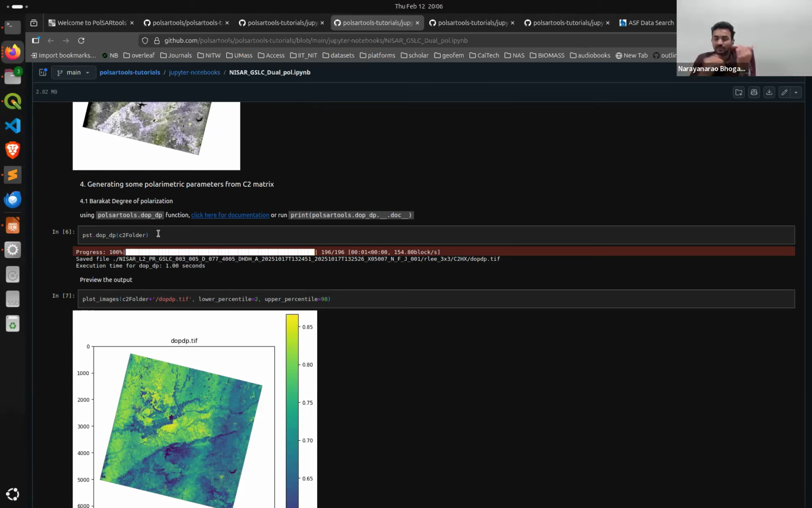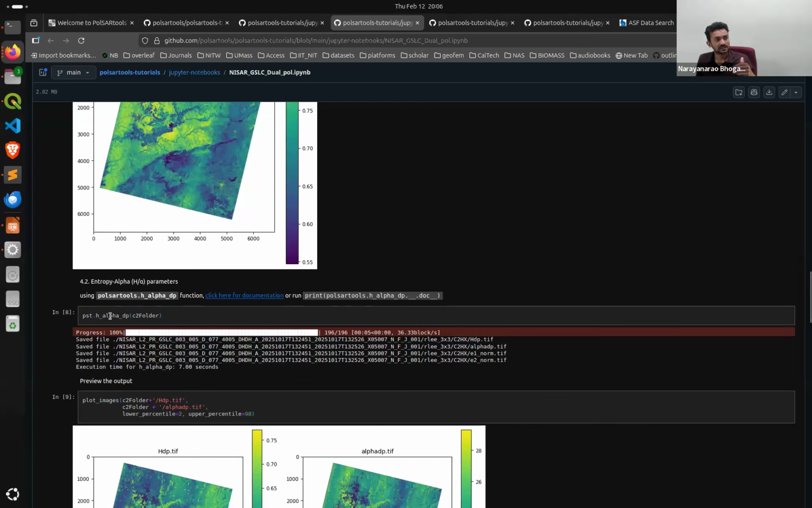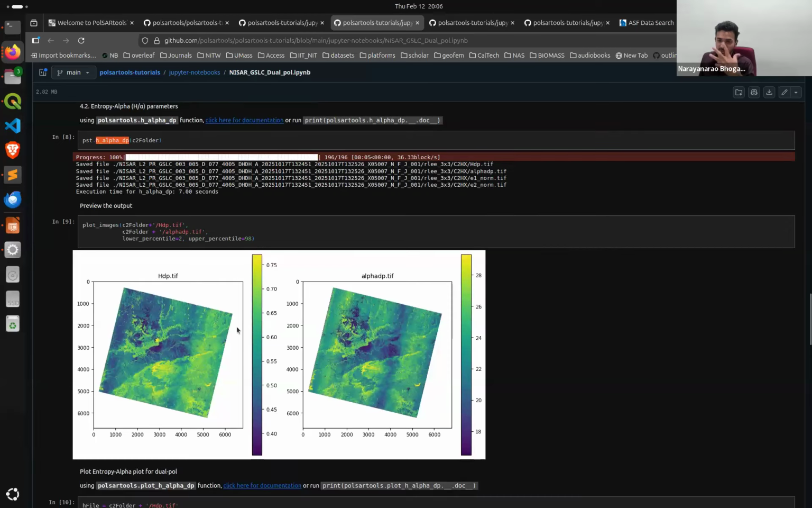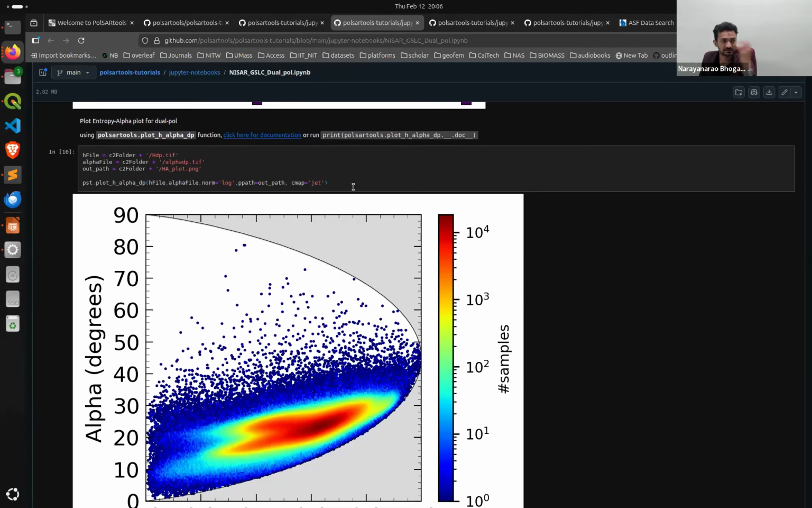Similar to the optical, we do have radar vegetation indices, dual-pol radar vegetation indices, and so on. With one single line, you can generate those, and there is a popular decomposition called entropy and alpha decomposition, and you can also generate high quality scientific plots. These are more popularly used in polarimetry, the H-alpha decomposition.